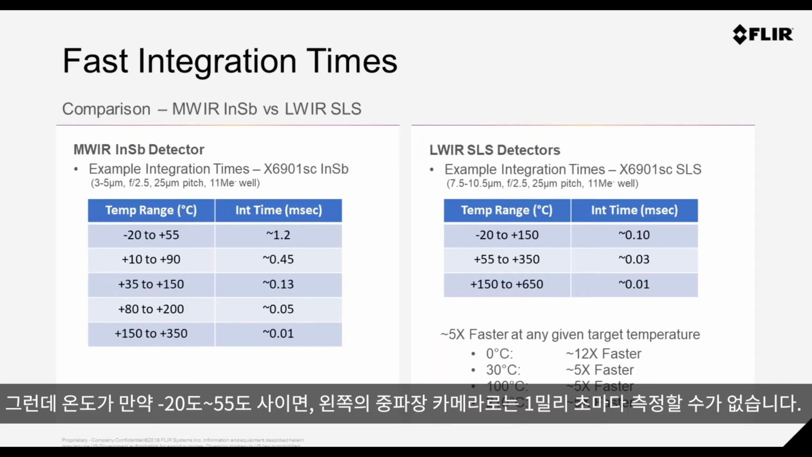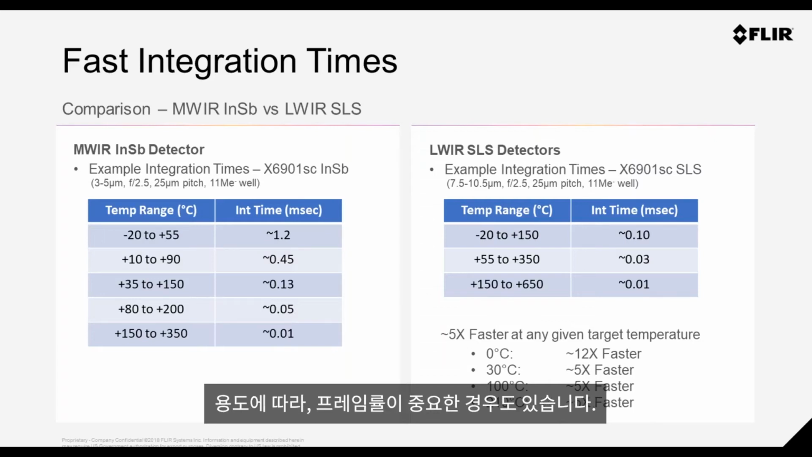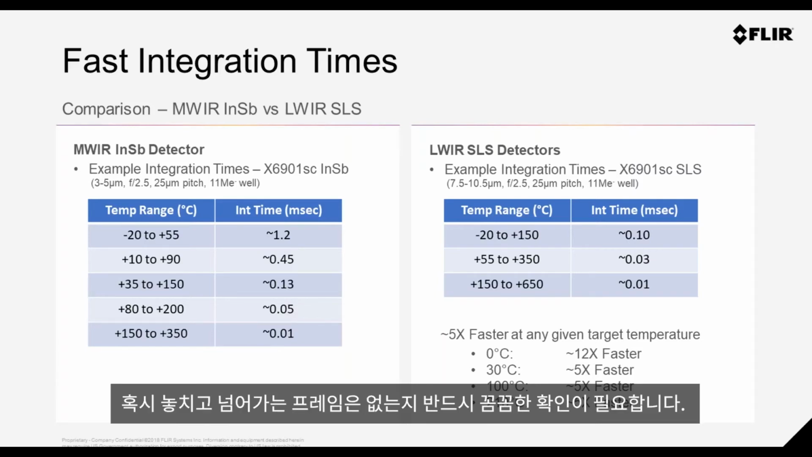So you can see there for that midwave camera on the left, we would struggle to operate that camera in that temperature band. But of course, with no problem for the long wave camera. And in some applications, frame rate is important to make sure that you're sampling and not missing those potential results.